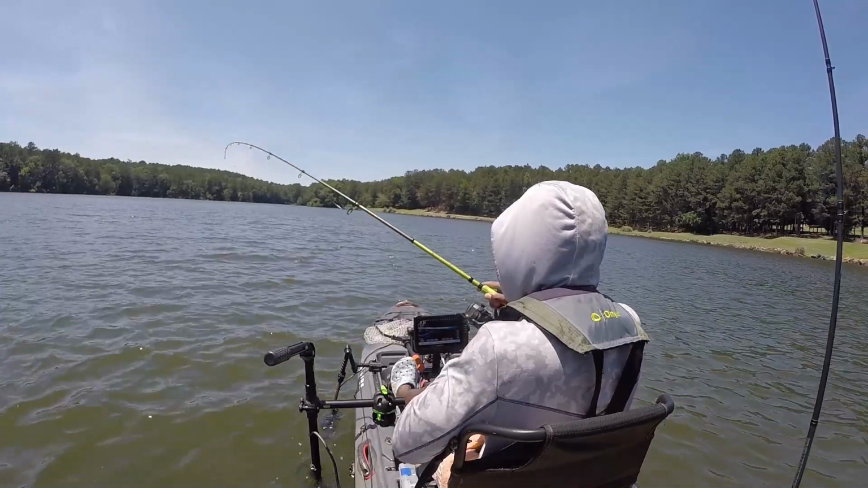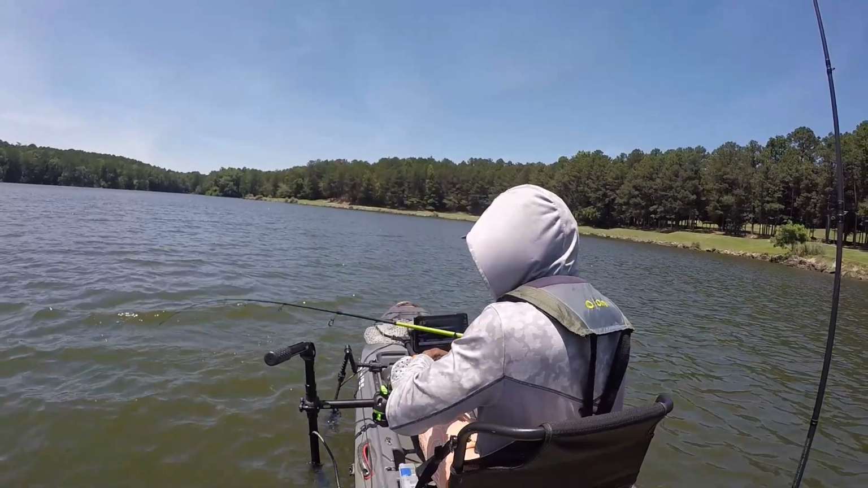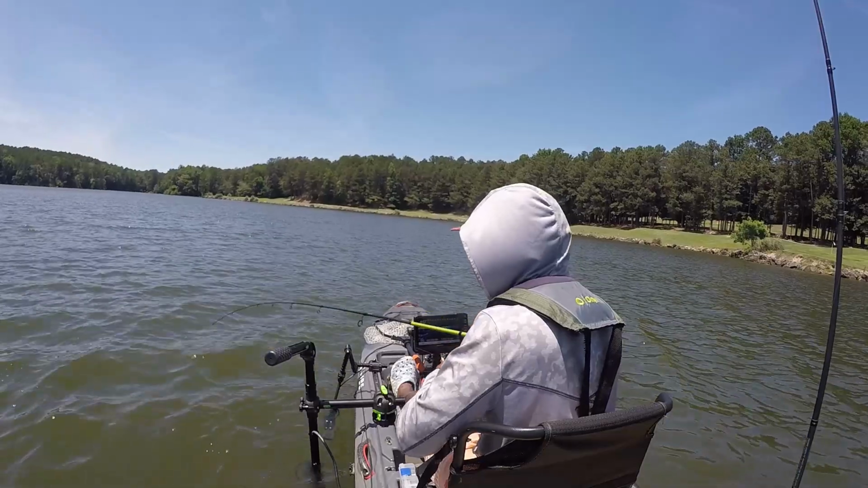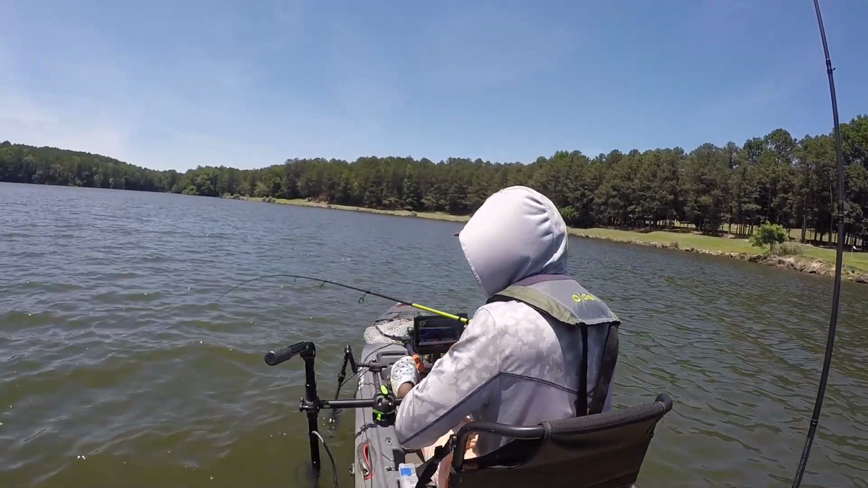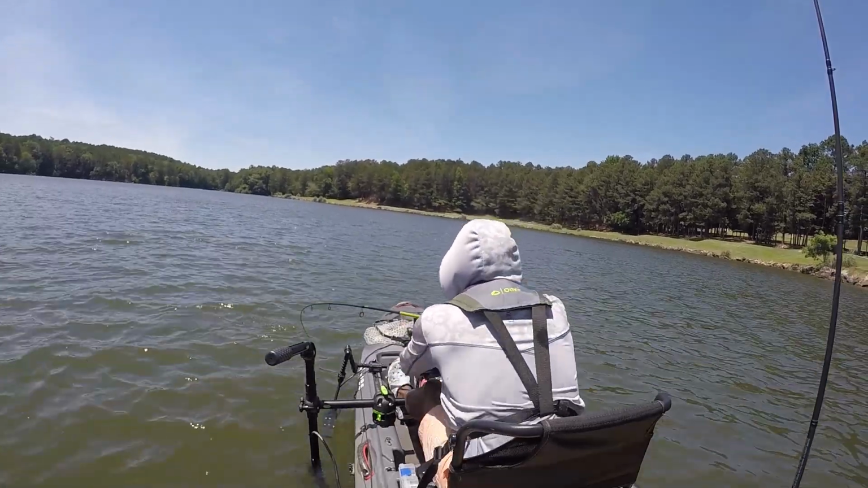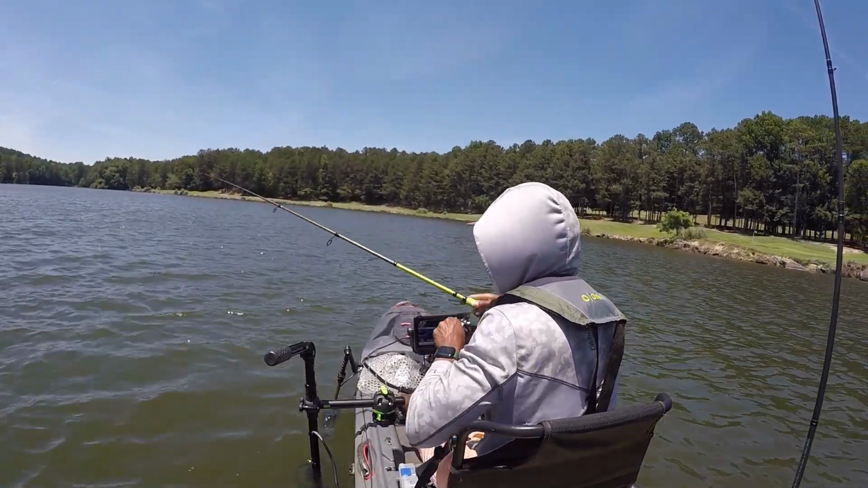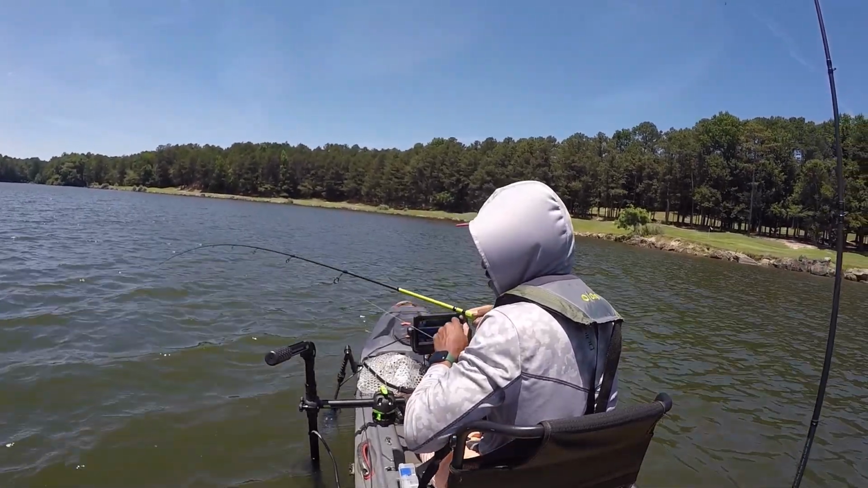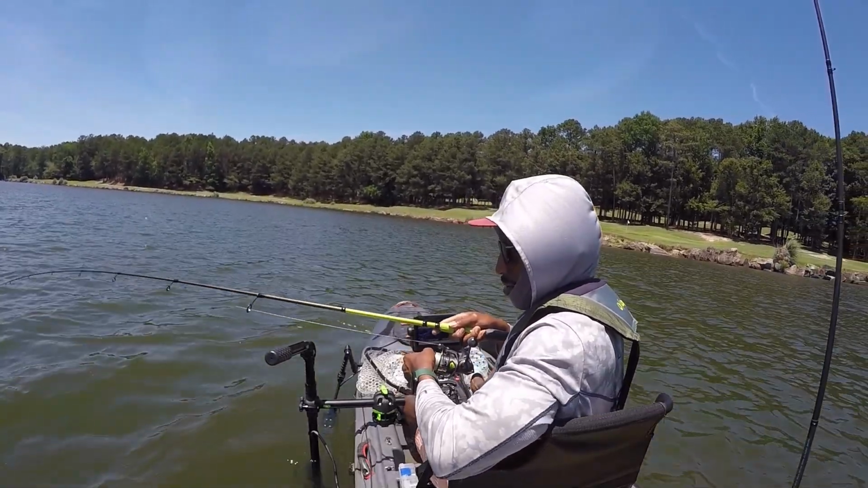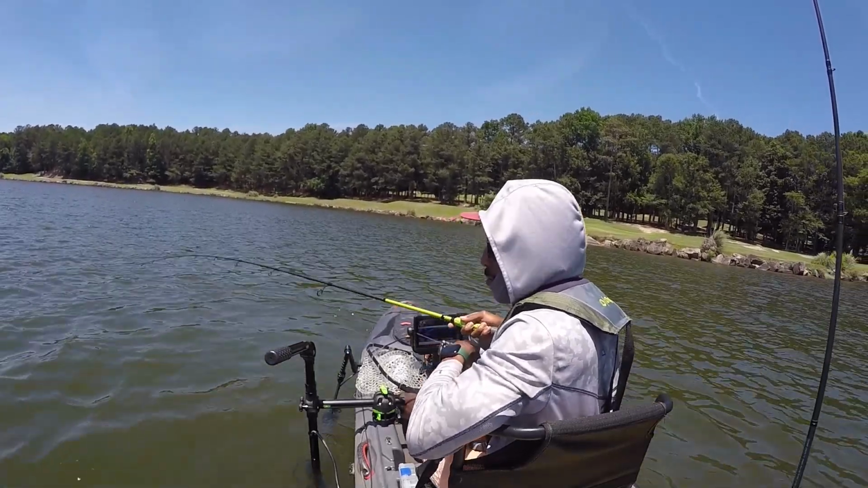They on it today. That might be a cat. Nope. It's a nice bass and my drag. Ate it instant. As soon as it got to him, I didn't even see him eat.